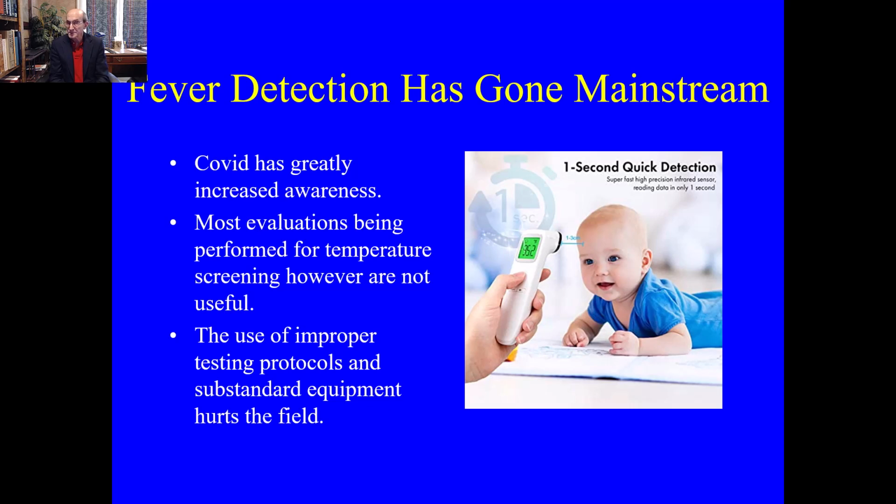I don't think most people would measure their child's forehead with a commercial grade infrared detector and feel comfortable after they've been playing in the dirt or the sand outside and say, gee, I actually measured the temperature to see if they have a fever or not. Yet frequently that's what someone does when they've been walking in the sun and then go outside and enter a store for a screening.